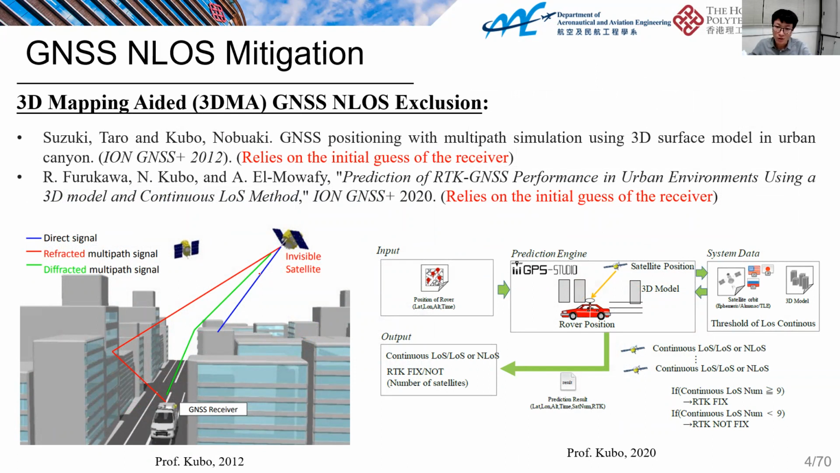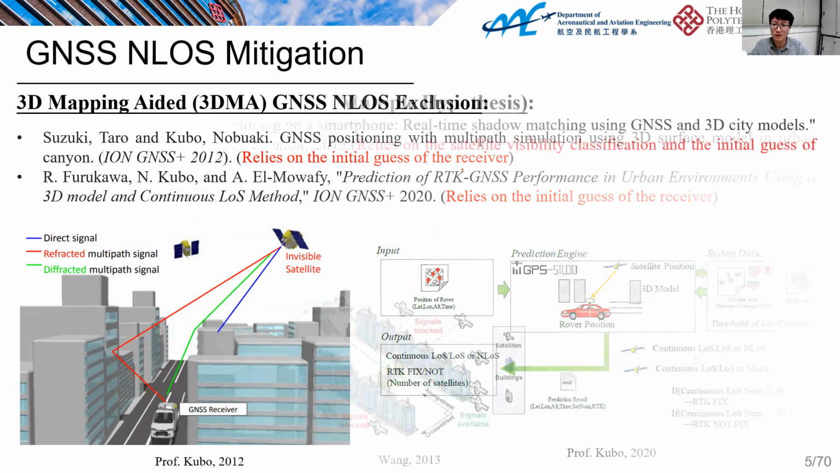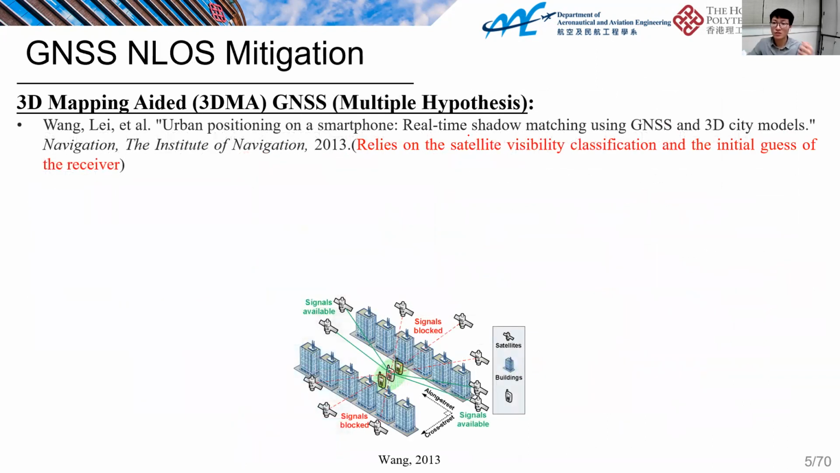For example, building model-based detection, and similar work is done here based on a very good initial guess. However, all these methods rely on the initial guess of the GNSS receiver to further detect the NLOS receptions. And this is a very famous geometry-based work. It proposed using a hypothesis-based method to mitigate the effects of NLOS reception. However, it also relies on the initial guess and the satellite visibility classification, sharing the same drawbacks with the previous work. Actually, in urban canyons, the initial guess is pretty hard to guarantee to be accurate.